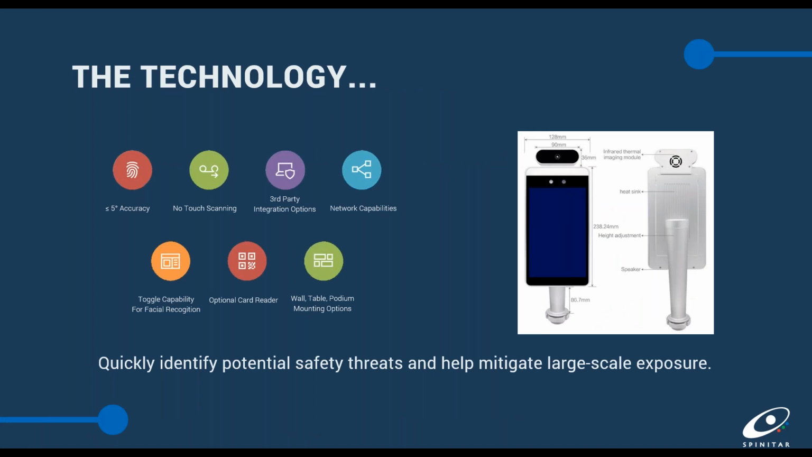A few highlights of the technology that we'll go over today. The system provides a plus or minus 0.5 degrees Celsius accuracy, which translates roughly to about 0.9 degrees Fahrenheit. Keep in mind that this is a temperature screening device, not a medical diagnostic device. So as such, we are providing screening for abnormal temperatures to be used in your own back to work or open business strategies.